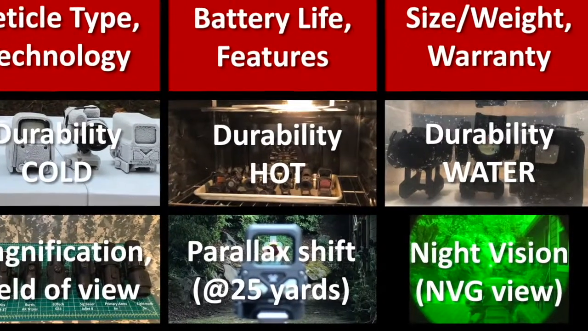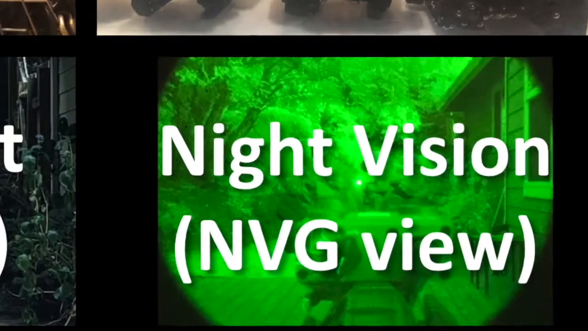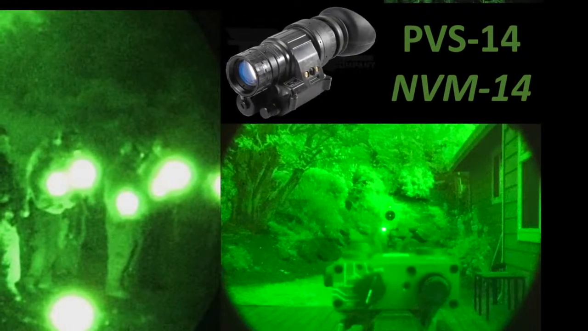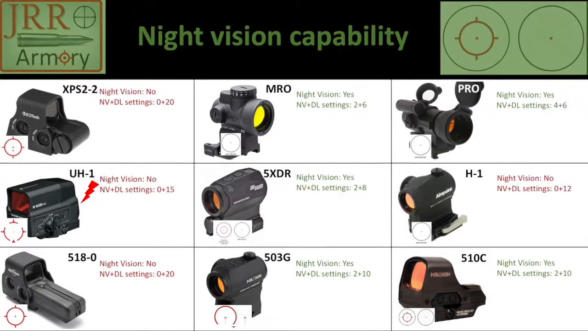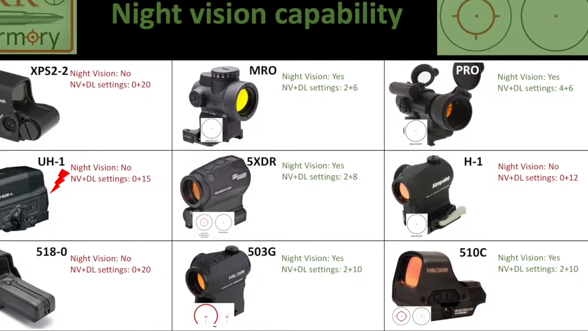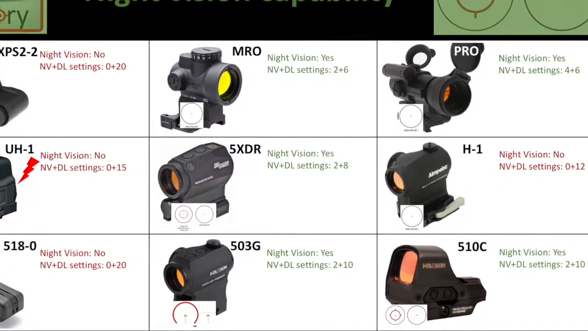Next up, let's take a look at how these different red dots are doing through night vision equipment, and we'll try to answer the question: do you have to spend the extra $50 or $100 to have the night vision options available to you, the different settings for night vision, or maybe we'll find some red dots that with their lower daylight settings are still usable.